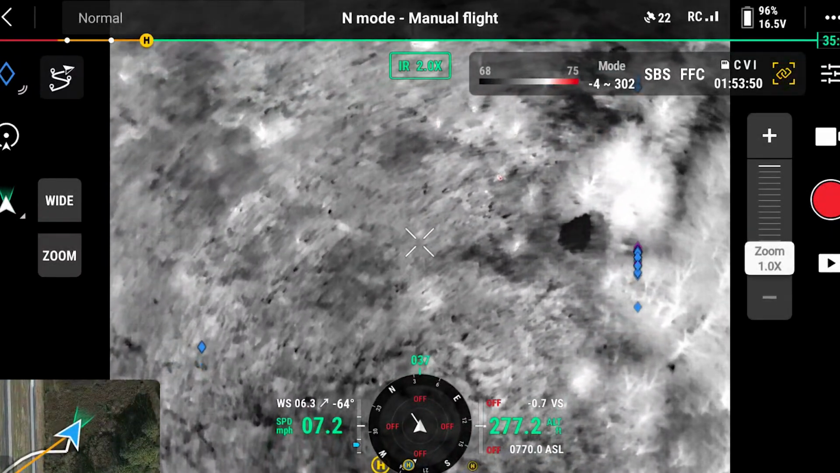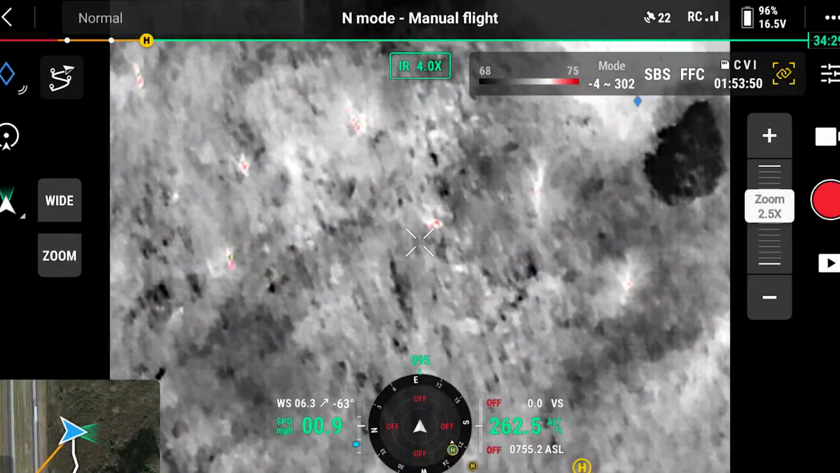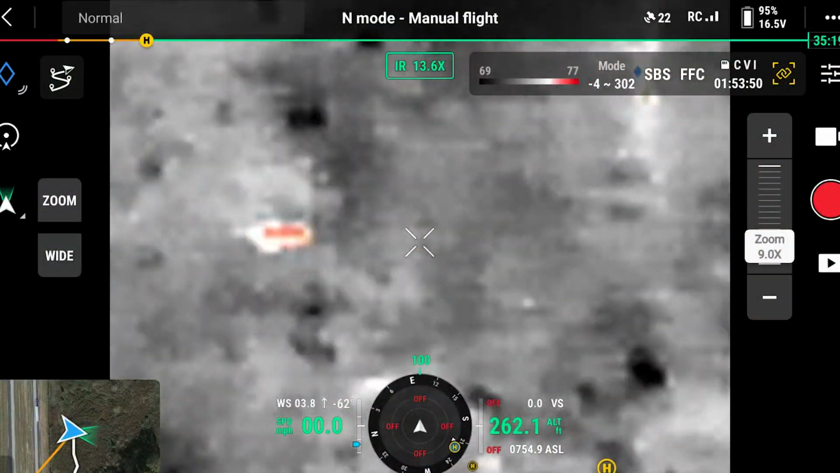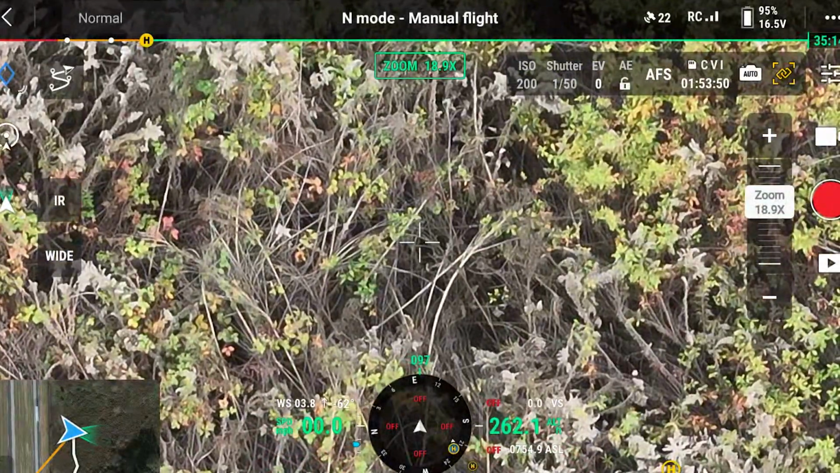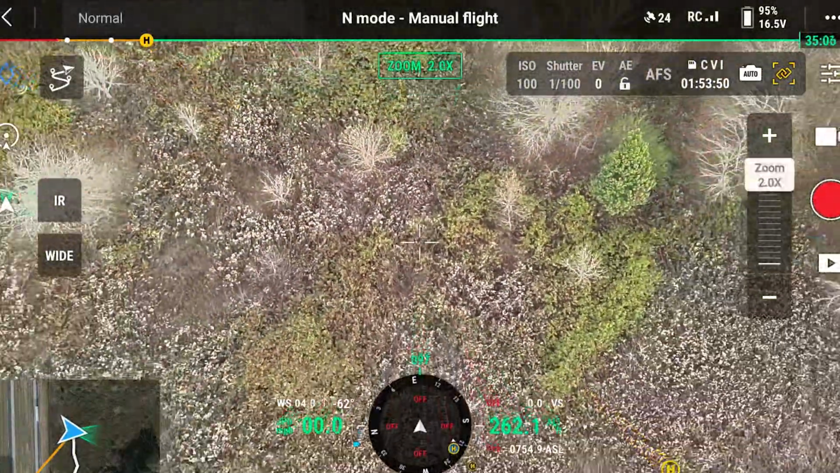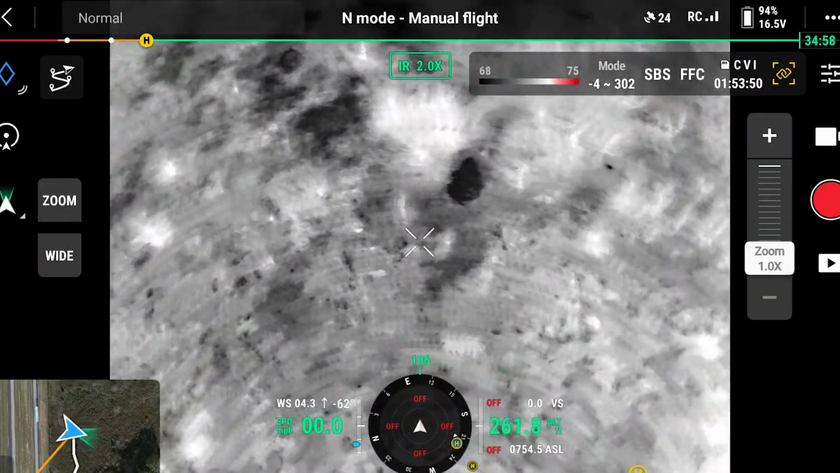Alright, we're out surveying a property today. We've just gotten into the air. What we got here? So, just got into the air. Haven't flown the pattern, but we'll be doing a survey of this property and just kind of getting an idea of what's on this land.